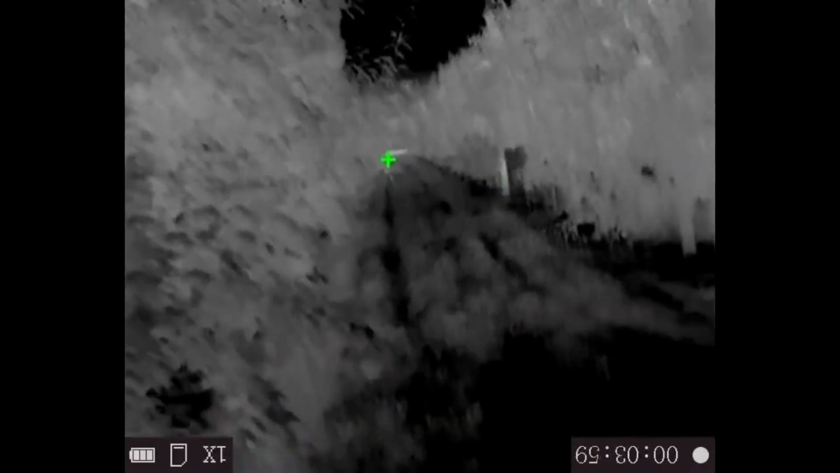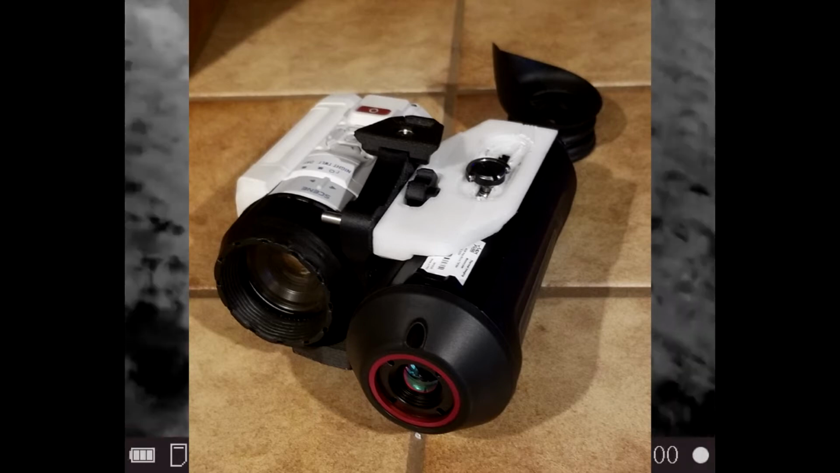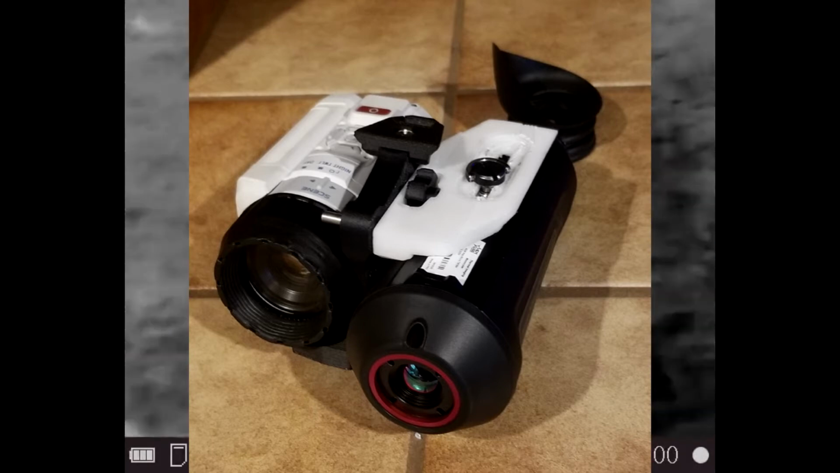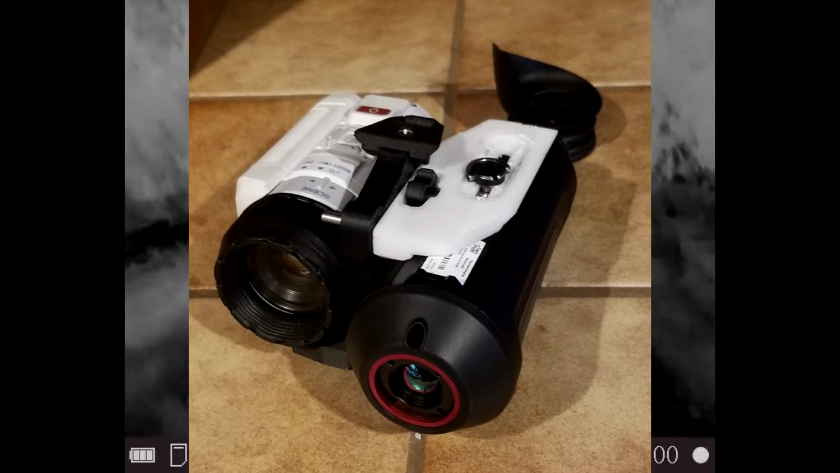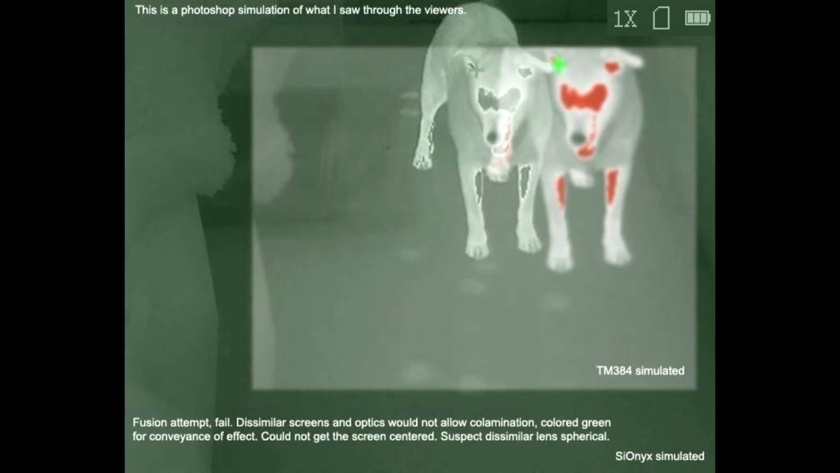I did try to put this into like a poor man's fusion, where you had the thermal on one side and then the Psionics on like the right eye, and the thermal on the left eye. But it just didn't work out. The screens were too different. The AGM screen's actually smaller, and the focal length, I believe, is different. They're all 1:1 though, it's just the images didn't overlap properly, so couldn't make it work.